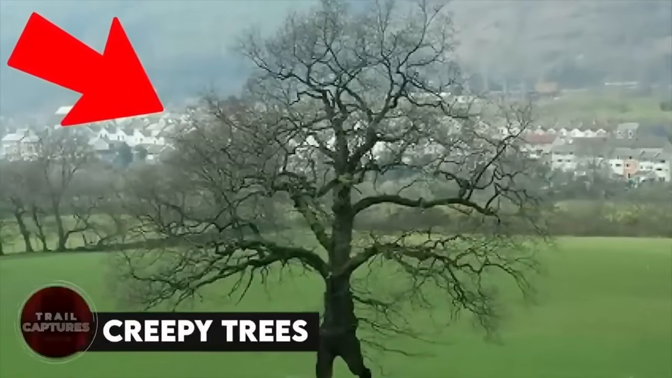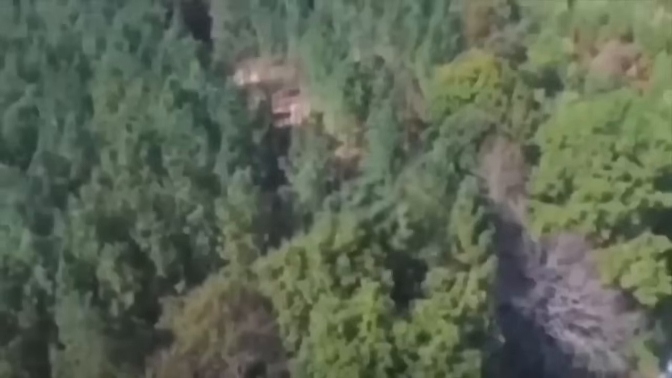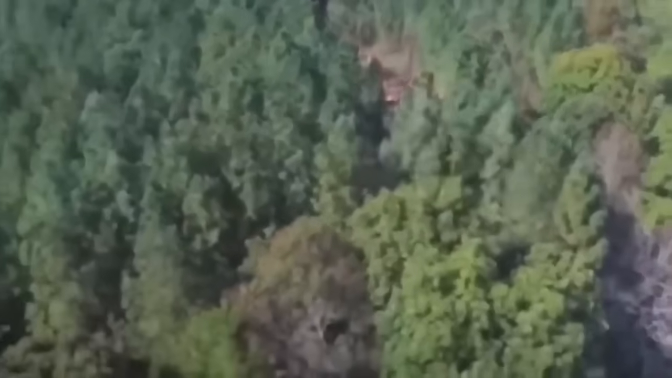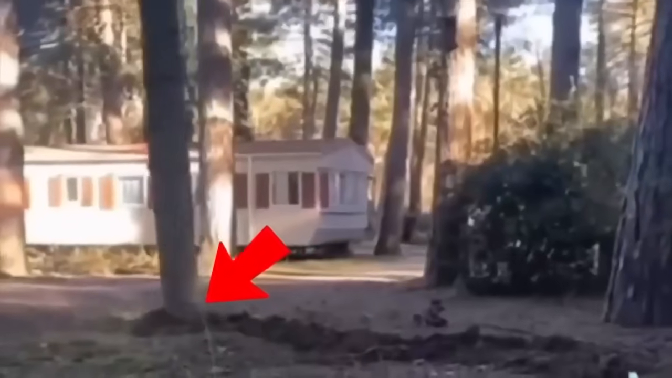Creepy trees. Considering the last clip, if you think the woods are only creepy and unsafe at night, let us tell you how wrong you are, and this video will prove it to you. These trees were recorded moving. Like literally moving from one place to another. Was it the neighborhood that annoyed them, or they felt unsafe due to humans? We could never know since trees don't talk.